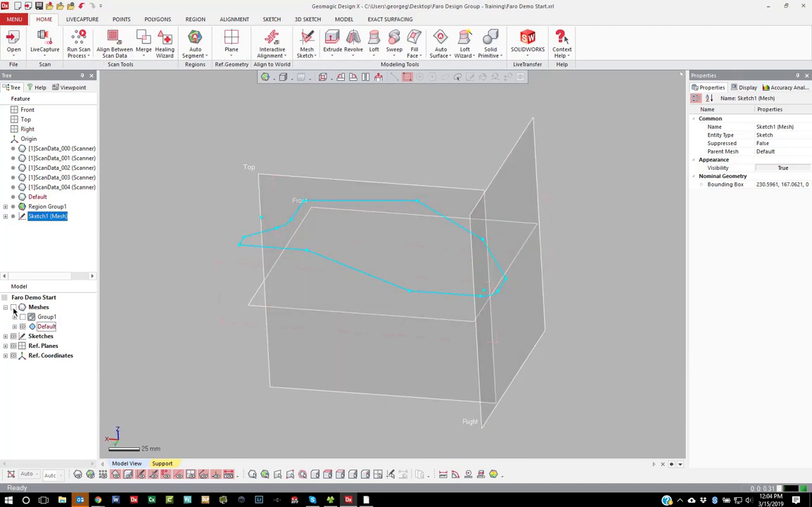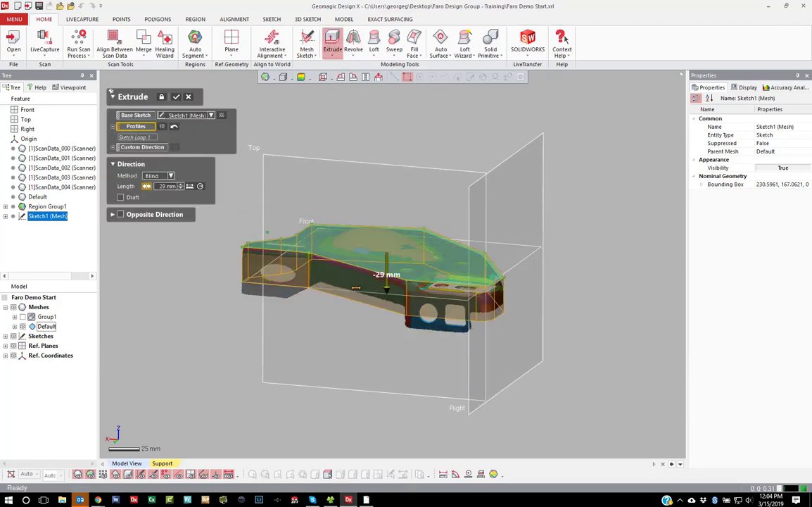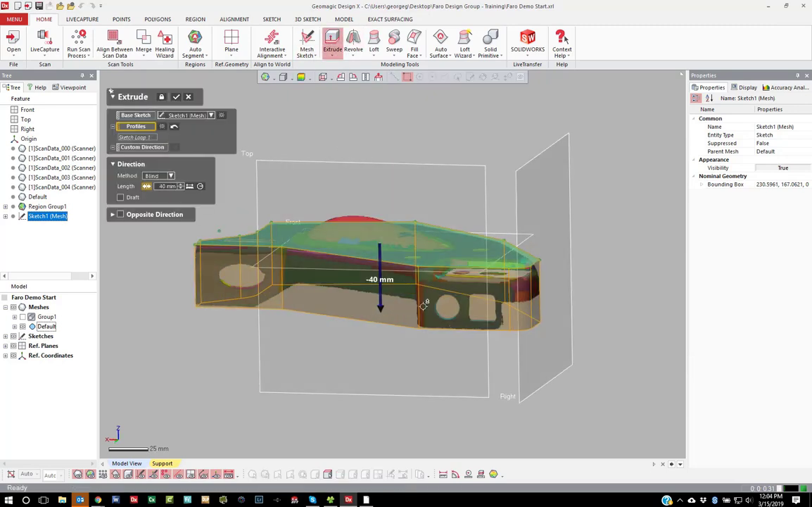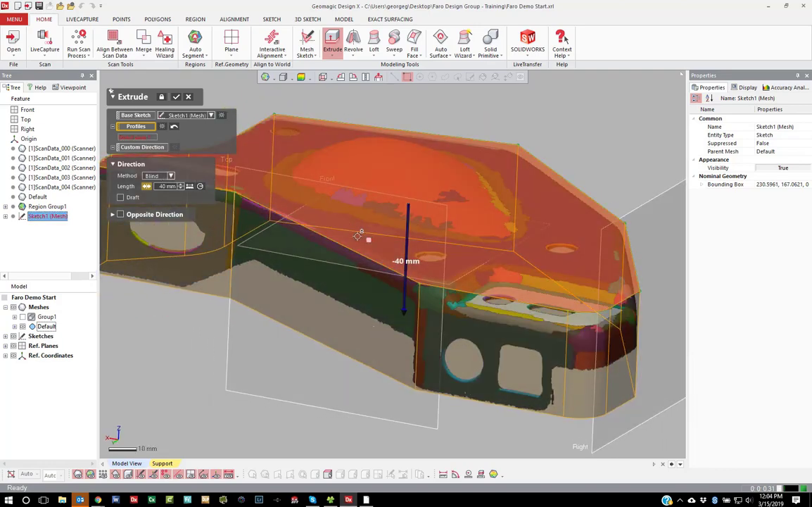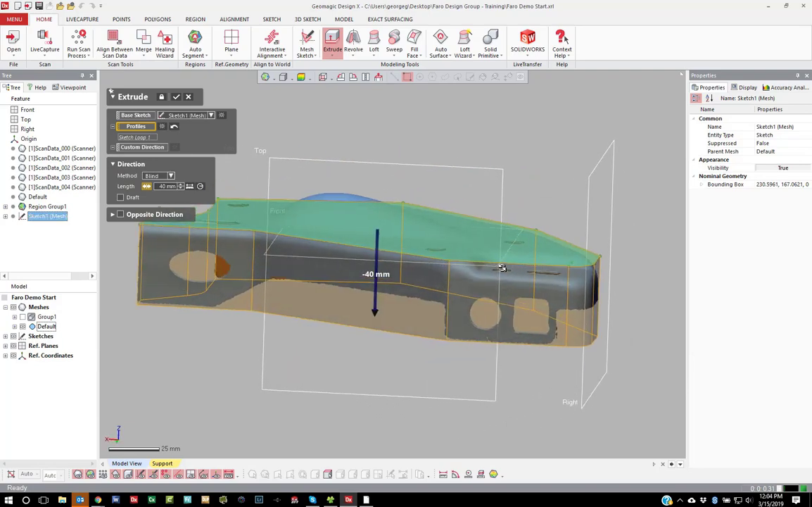So if I get out of the sketch and turn my mesh on, I'll go ahead and do an extrude. And if you're using this part all the time, just remember it's about 40 millimeters. You can just drag it down and do it that way.